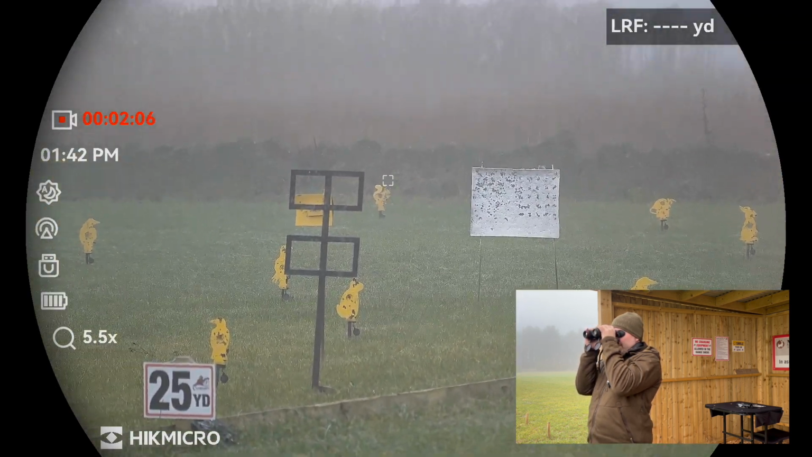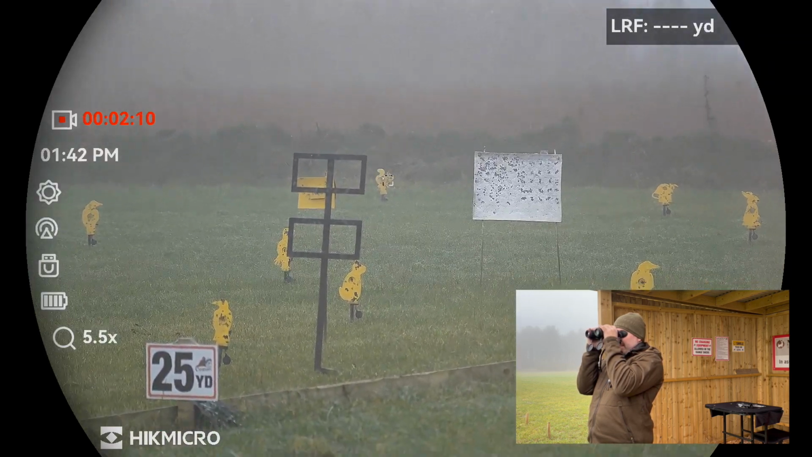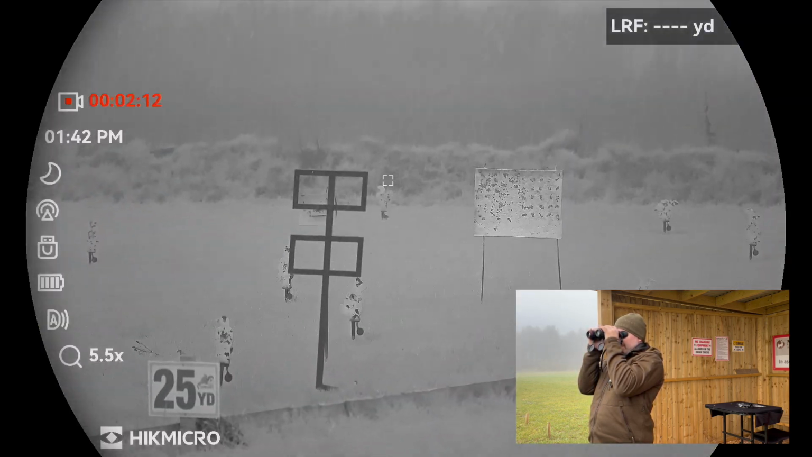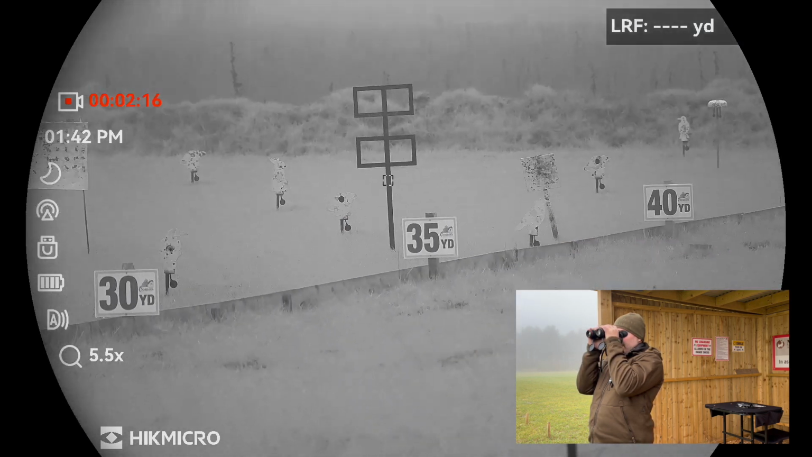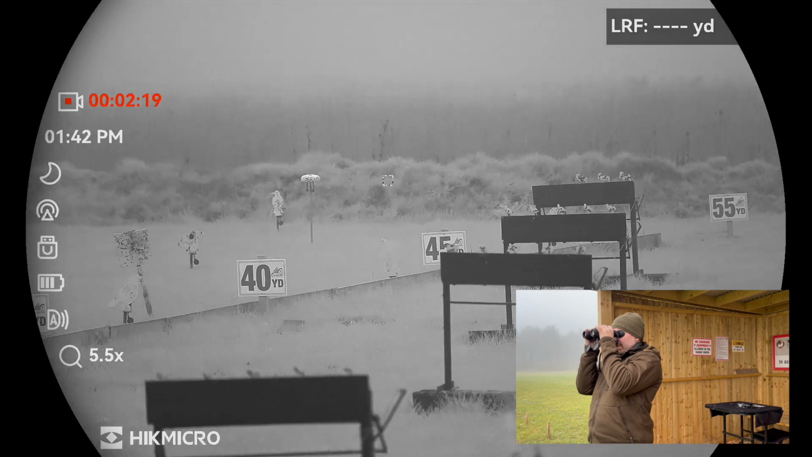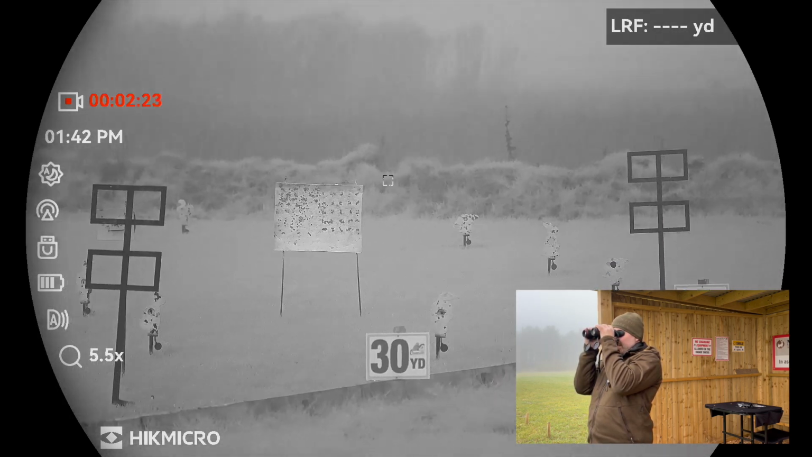and back to optical. And then we've got the optical change, which is for night time for the IR torch. Which is that. You can't really see the IR torch because it's not working very well, because it's not dark at the minute, but you get the gist of that, and we'll have another go there.